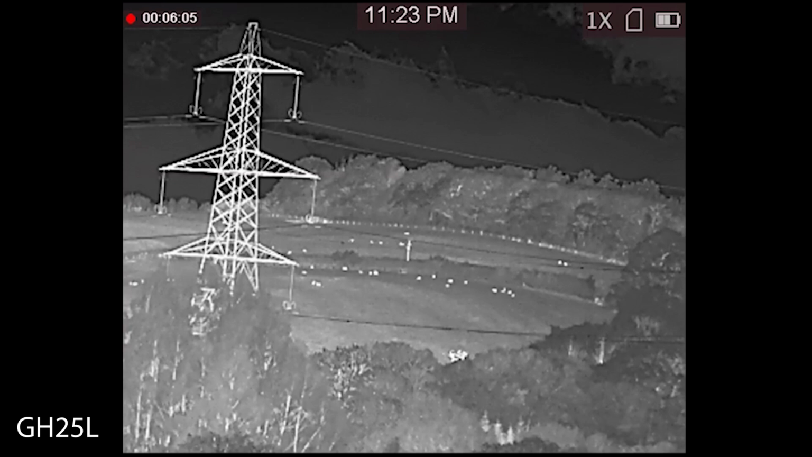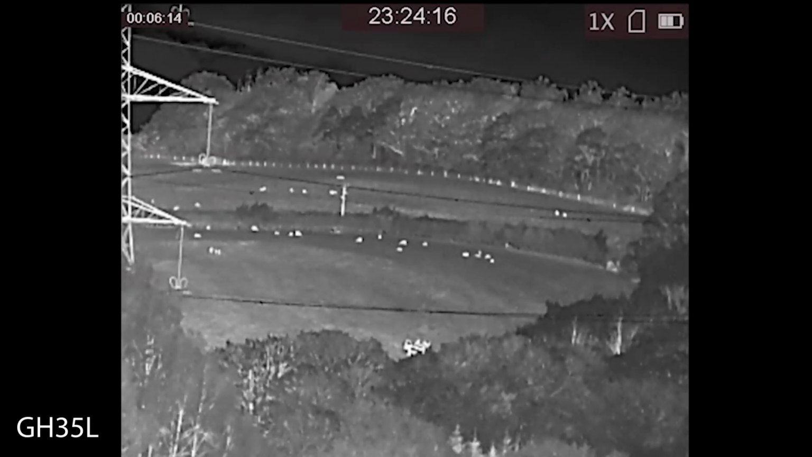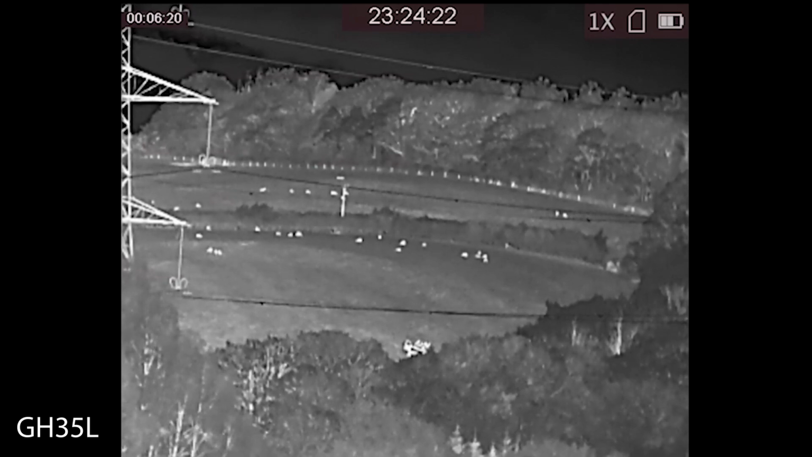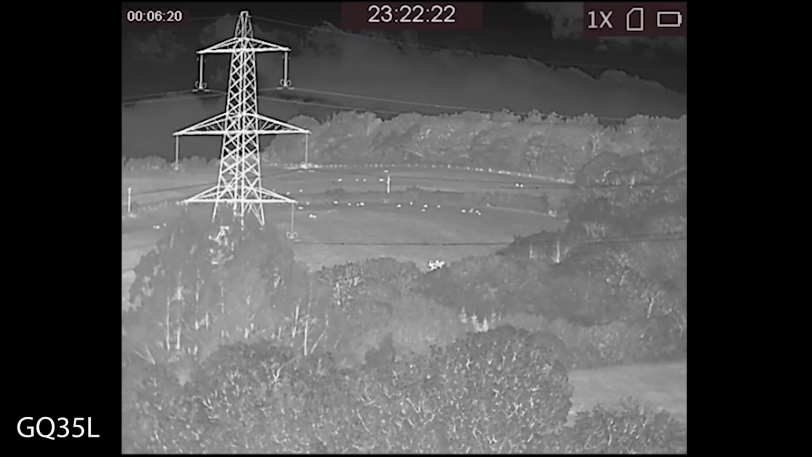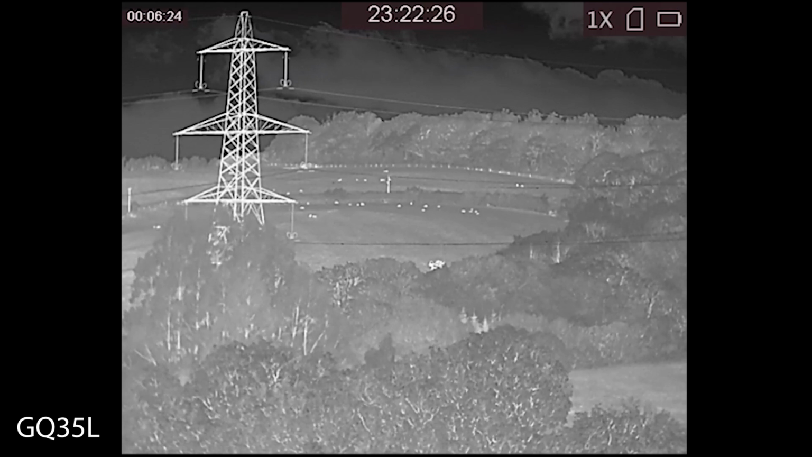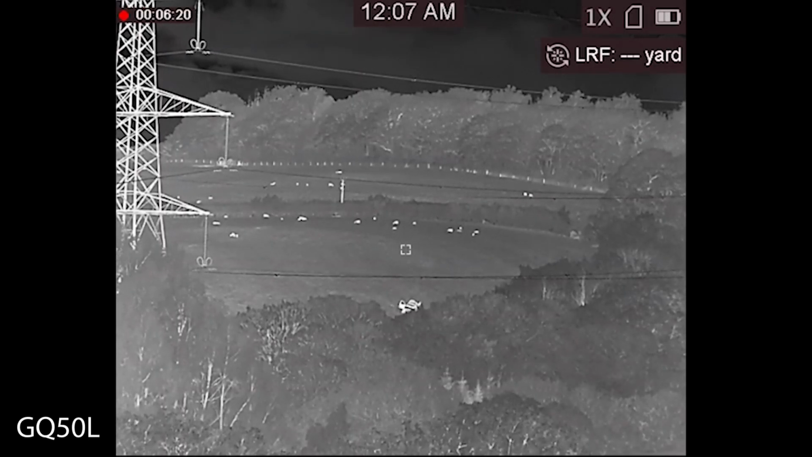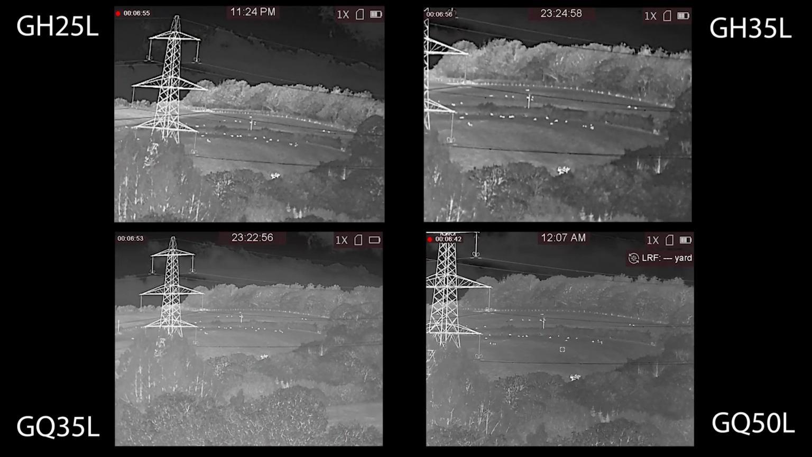So first up we have the GH25L. As you can see, obviously the lower base mag, but that 384 by 288 sensor. Next we have the GH35, same sensor, higher base mag, so therefore that more in-depth field. You just notice the pylon is more magnified on the left. Then we have the GQ35, which is a 640 by 512, even more definition and even lower base mag than the GH35. And finally the GQ50, again 640 512 sensor, but again high definition, higher mag, so therefore you can really zoom in.